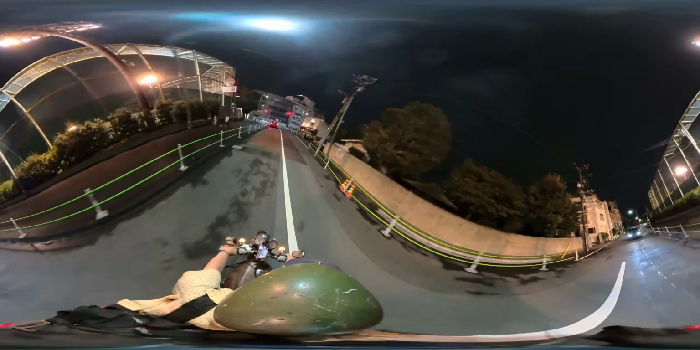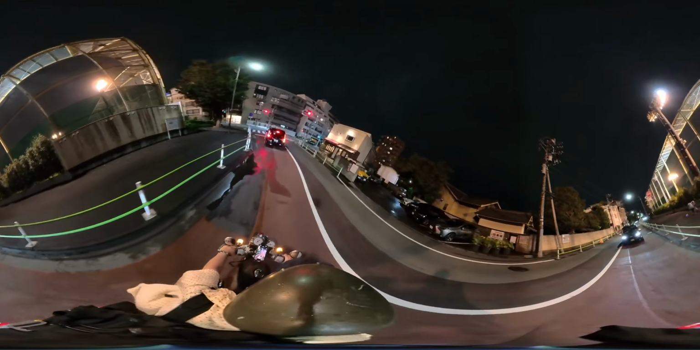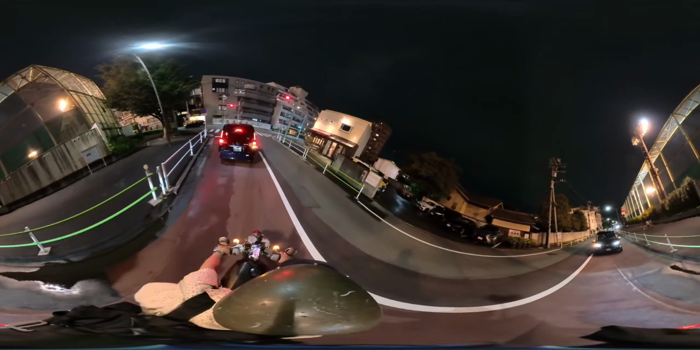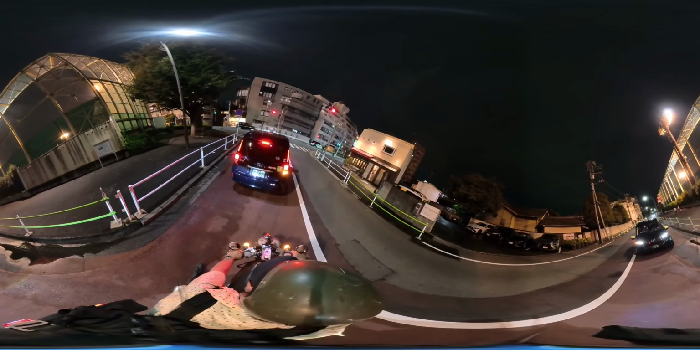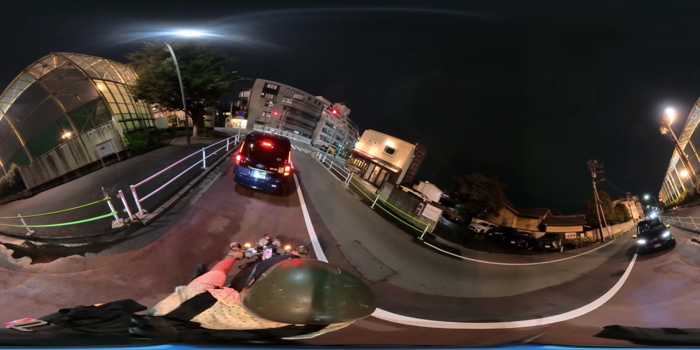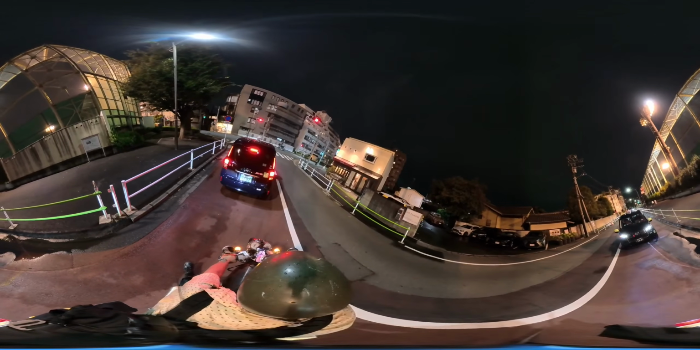I brought you this way before. I think last time we went right. This time let's go left. Left takes us to Aoyama, I'm pretty sure, and the Aoyama Cemetery, and also the Blue Note Tokyo.